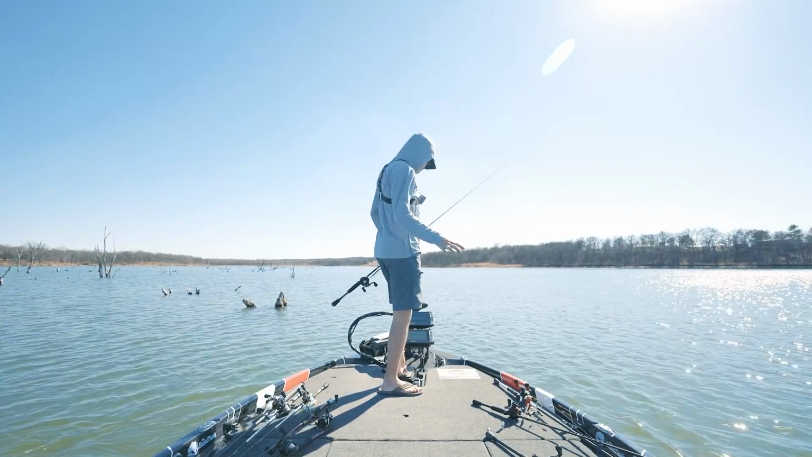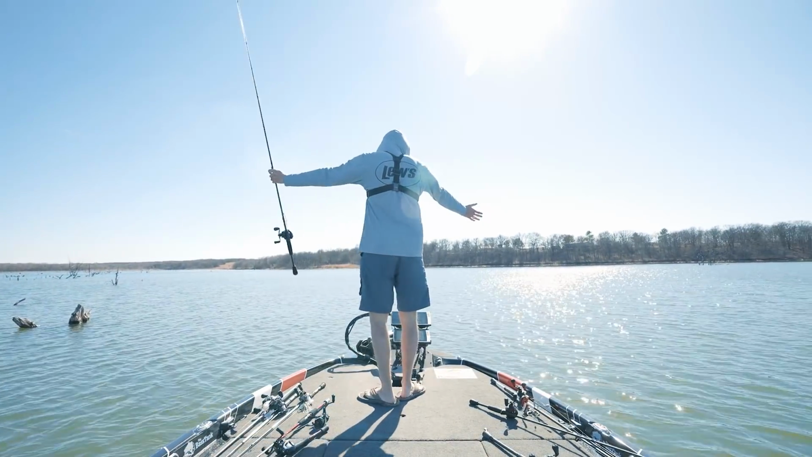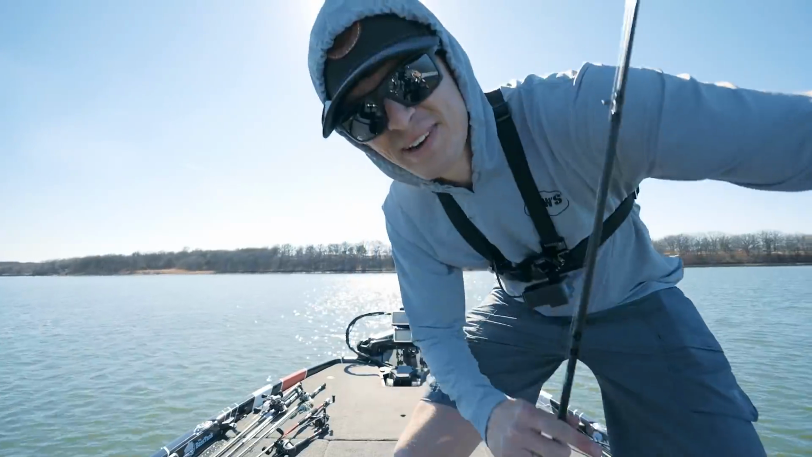I guess the fish are not in the trees as of right now. They are just out in the open in 14 feet of water. Let's do it again.